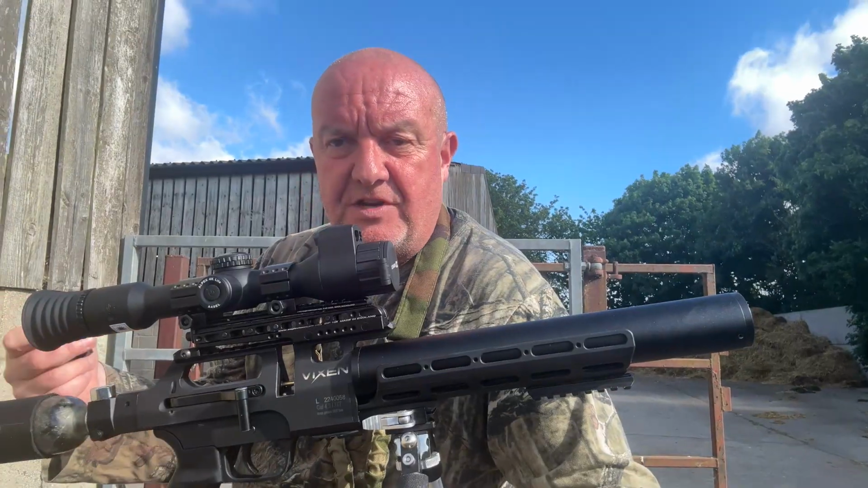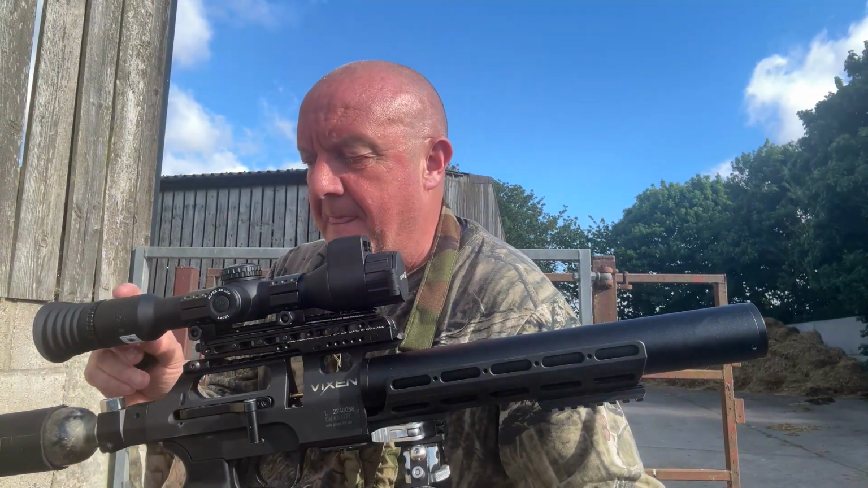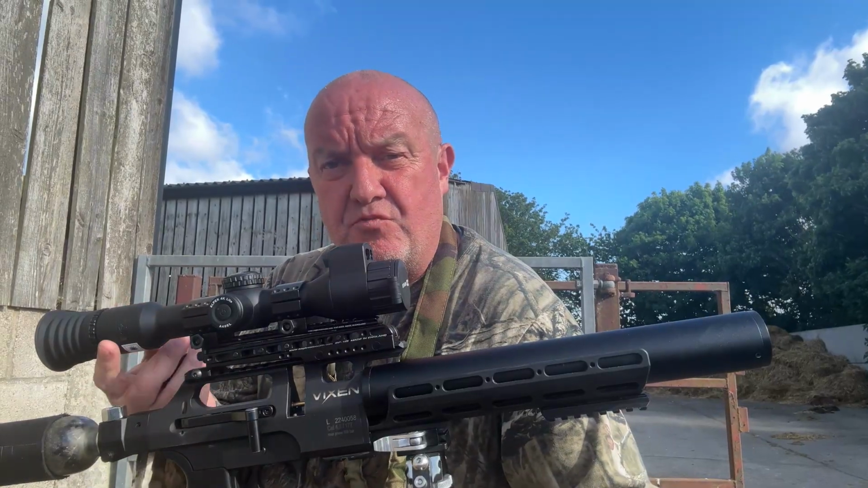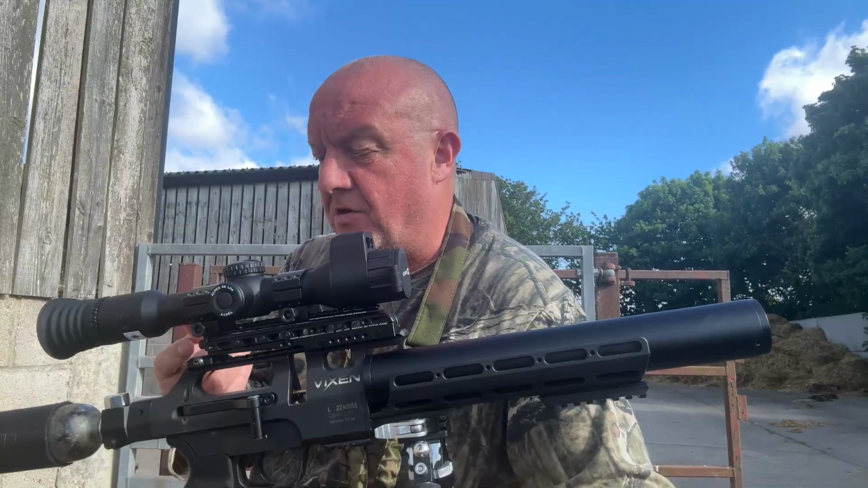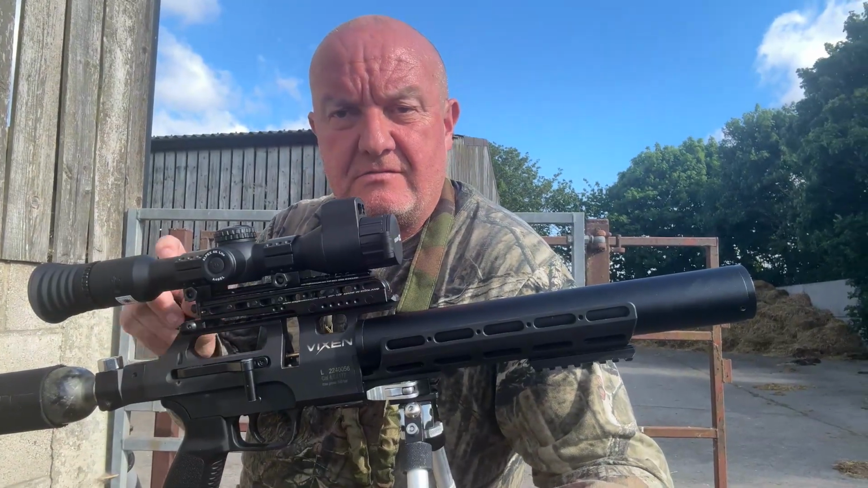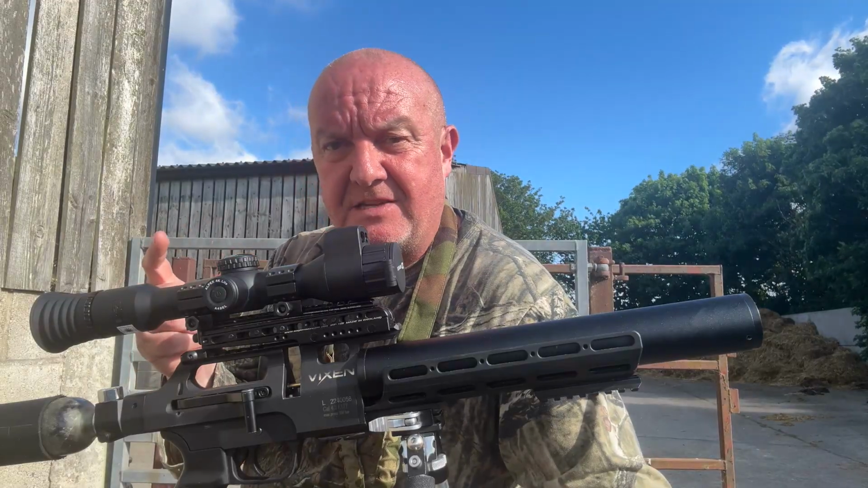Another thing about the screen when you're looking through is, and I don't know why this would be, the screen seems really big, and albeit maybe it's a 2-inch diopter, it just seems massive.